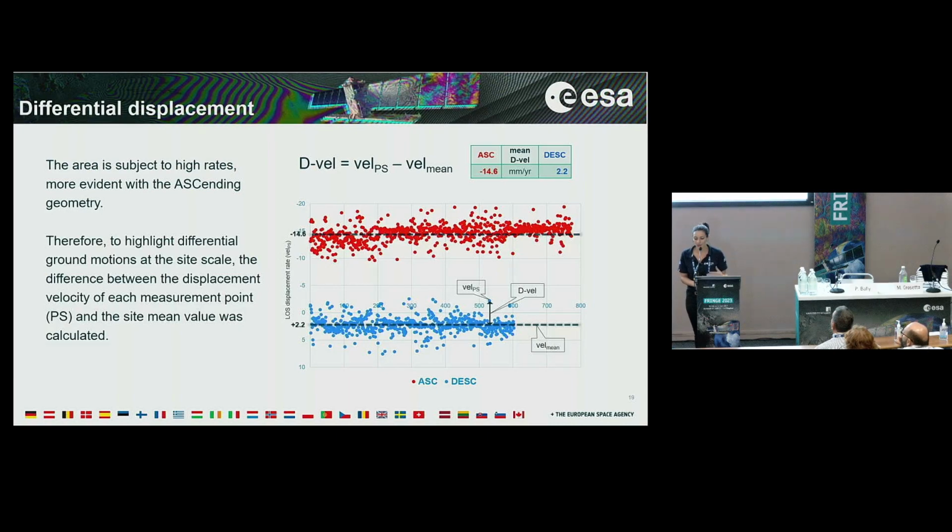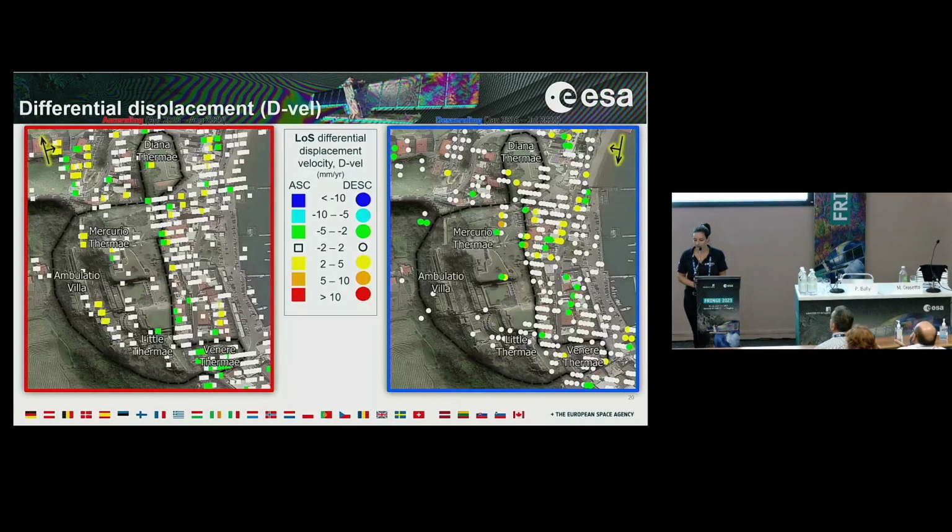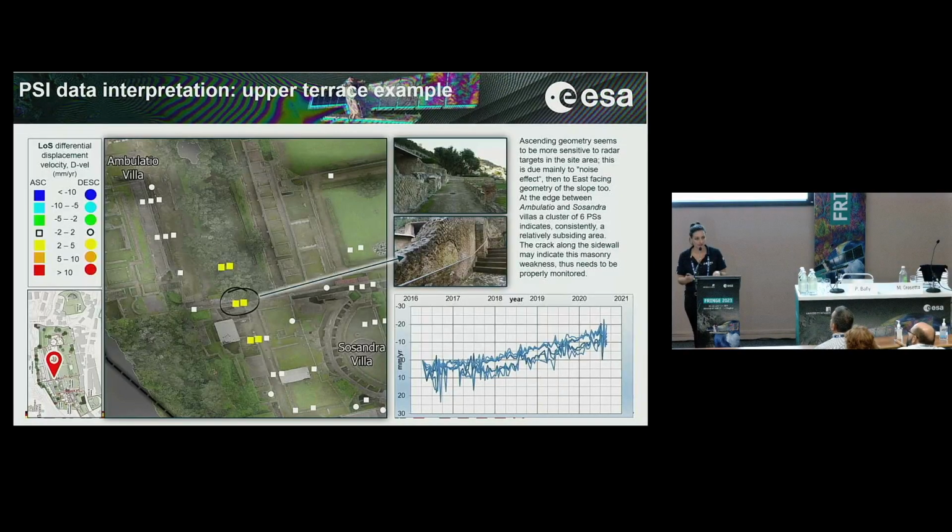That's why, to highlight differential ground motion at the site scale, the difference between the displacement velocity of each measured point and the site mean value was calculated, extracting only the measured points included in the archaeological site area. In this way, we were able to detect some PS clusters.